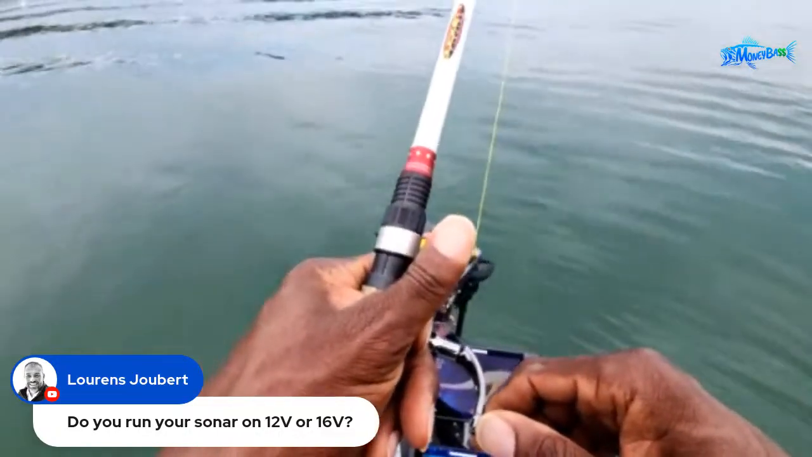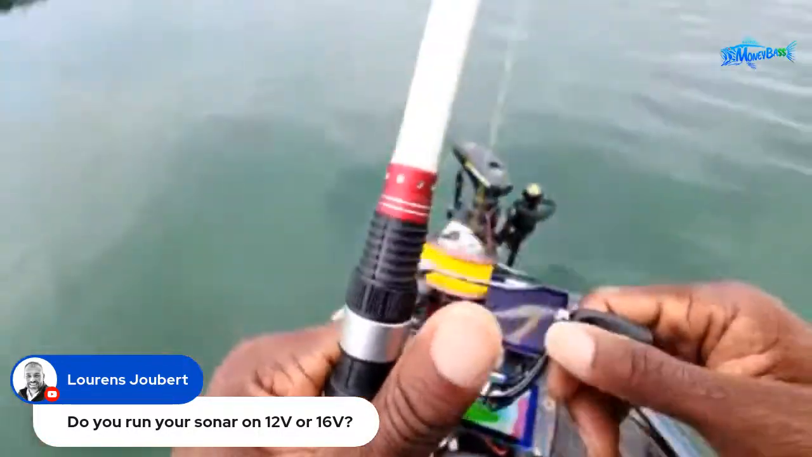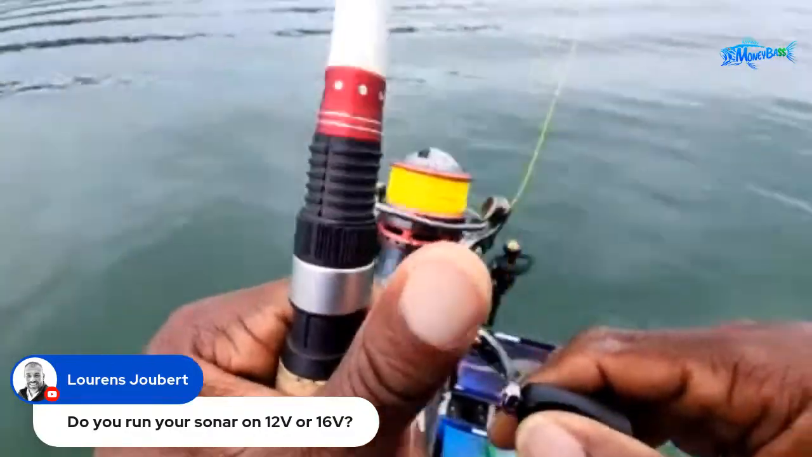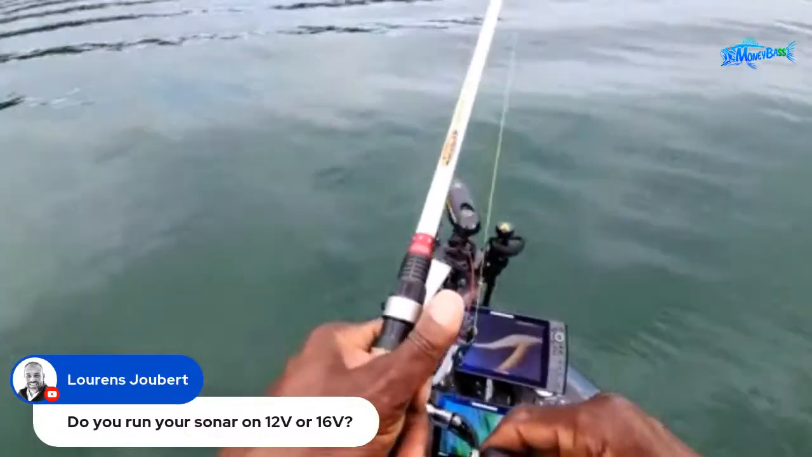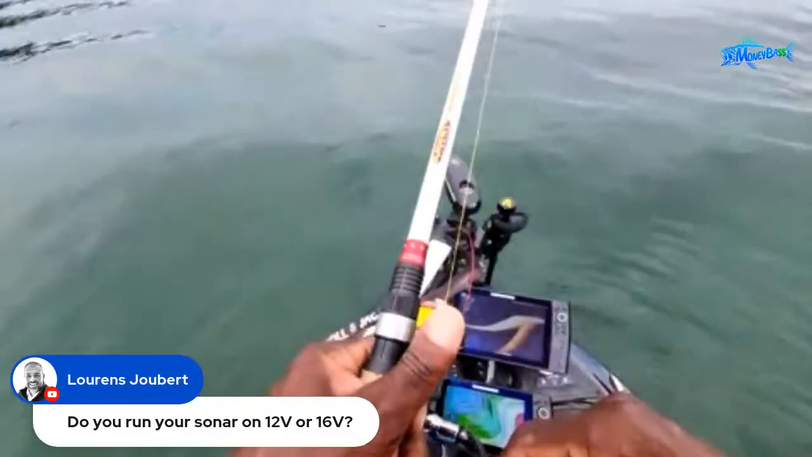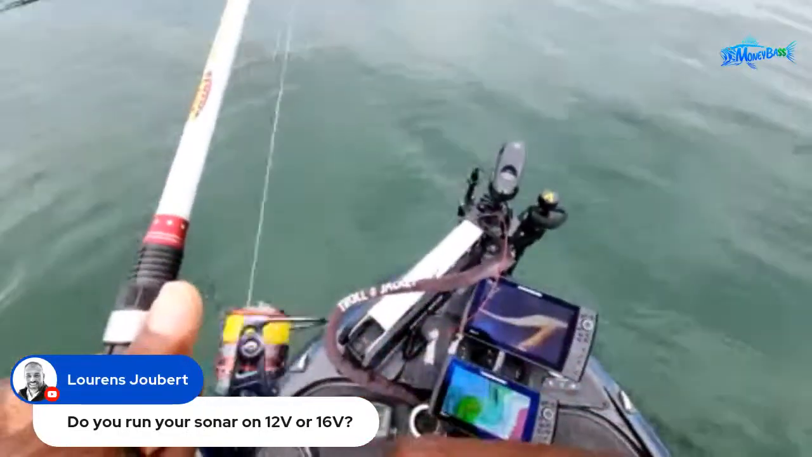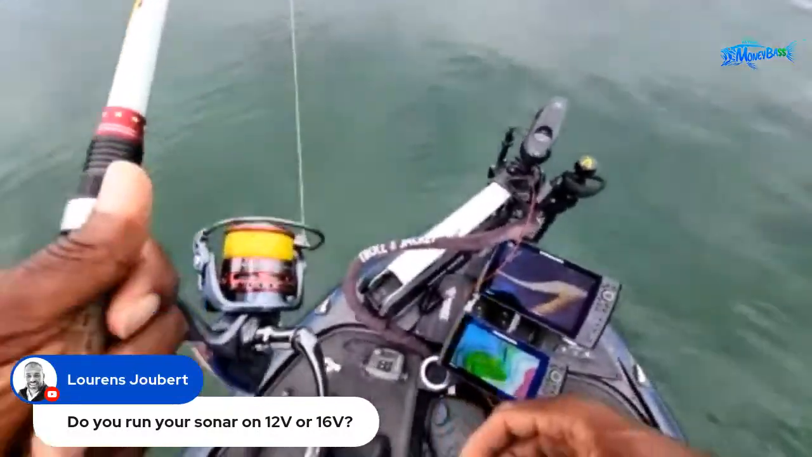All right, do you run your sonar on 12 volt or 16? Is that 16 volt? I run mine on one Interstate AGM battery. I think it's a 31 AGM Interstate battery. I pretty much run all of my electronics off of that one battery, and then I have it connected to one of my trolling motor batteries through a Perko switch. I know I'm eventually going to add another battery into my system some way, but I haven't really done that yet.